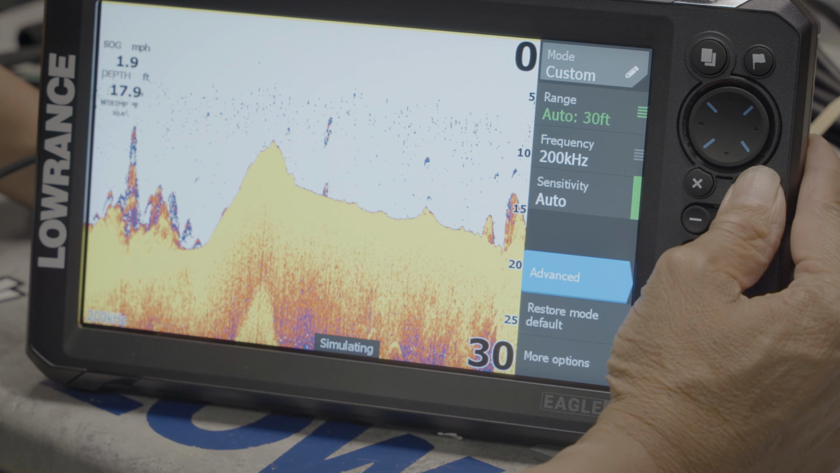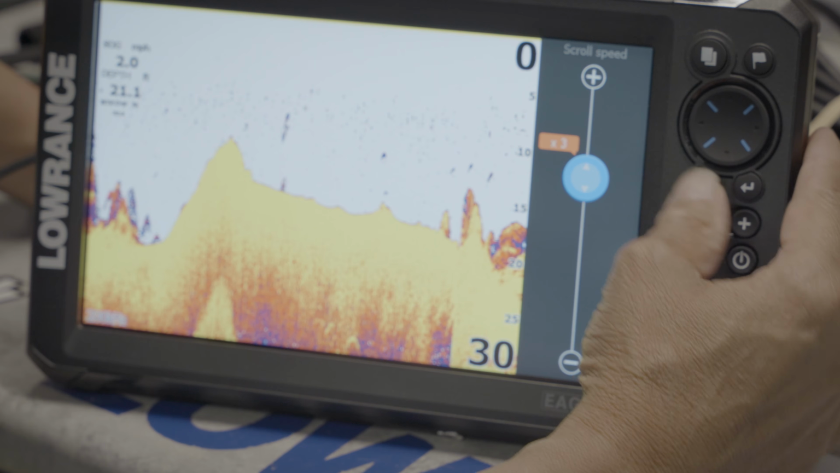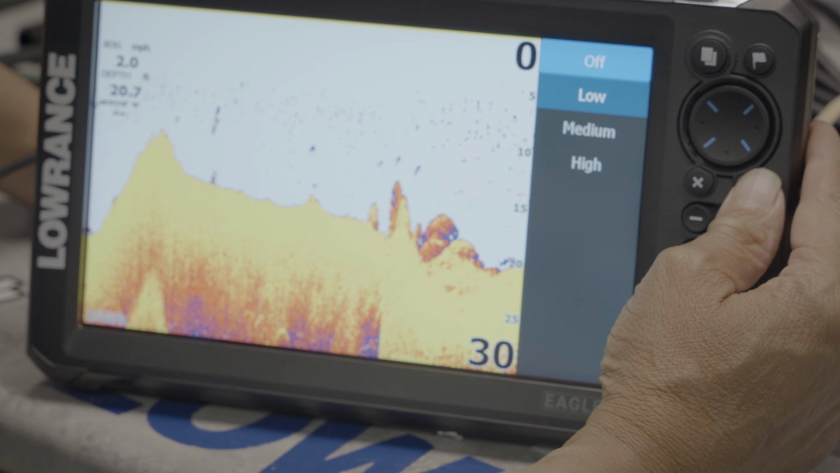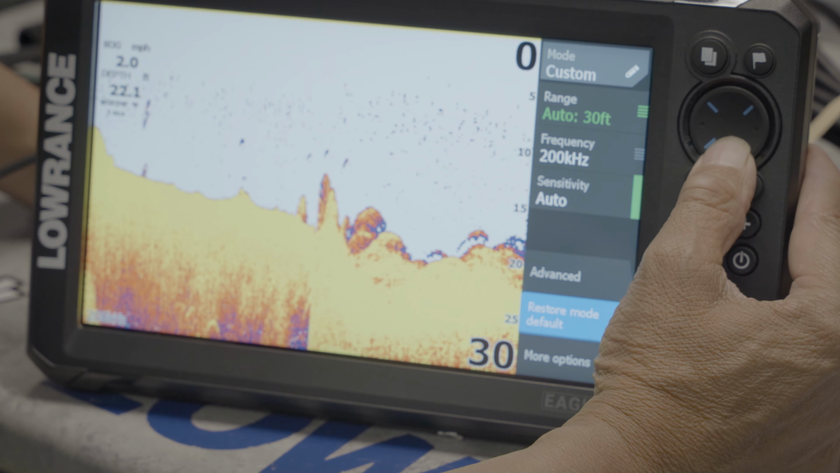Go down to advanced. We increase the scroll speed by 3, which is 2 positives. Exit. Surface clarity we turn off because I want to see more information down low. I press enter. Exit, exit.